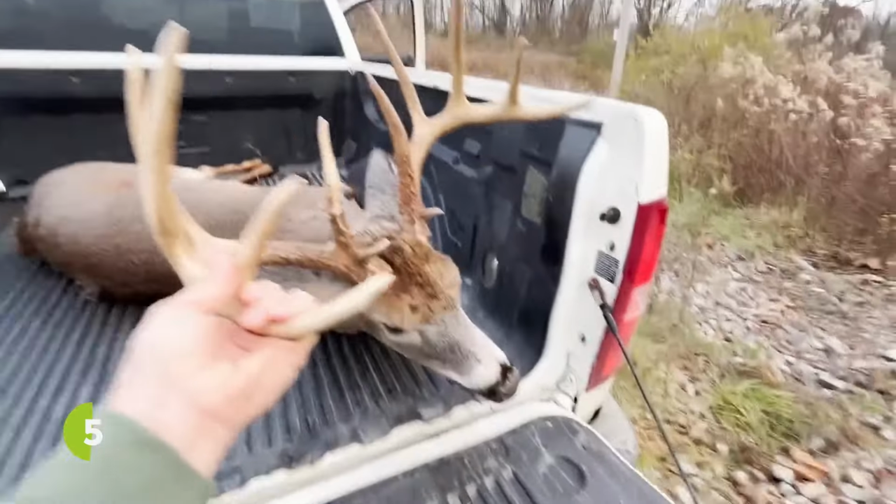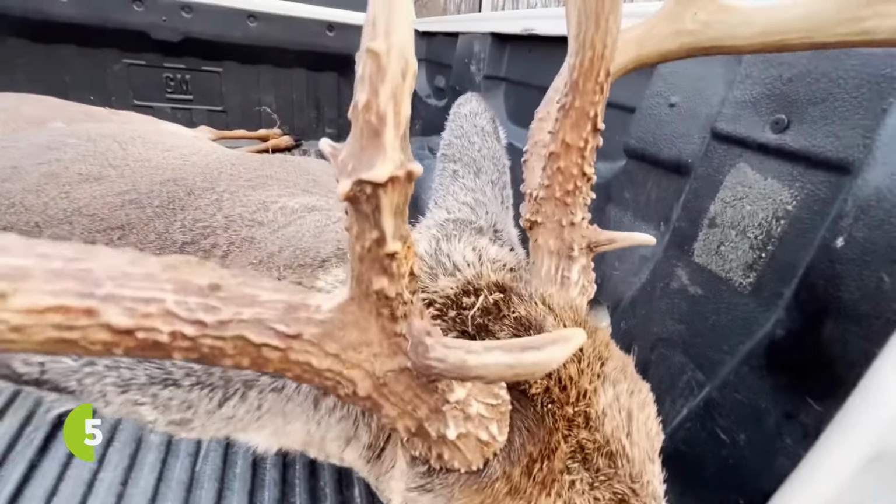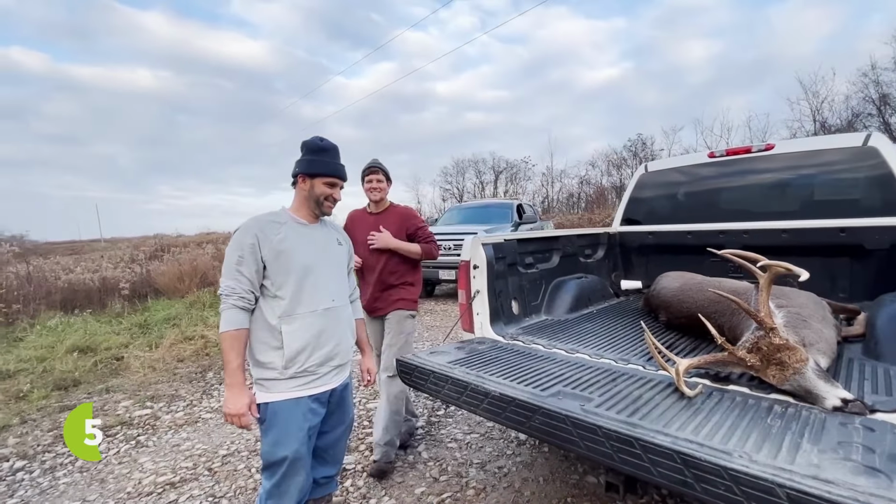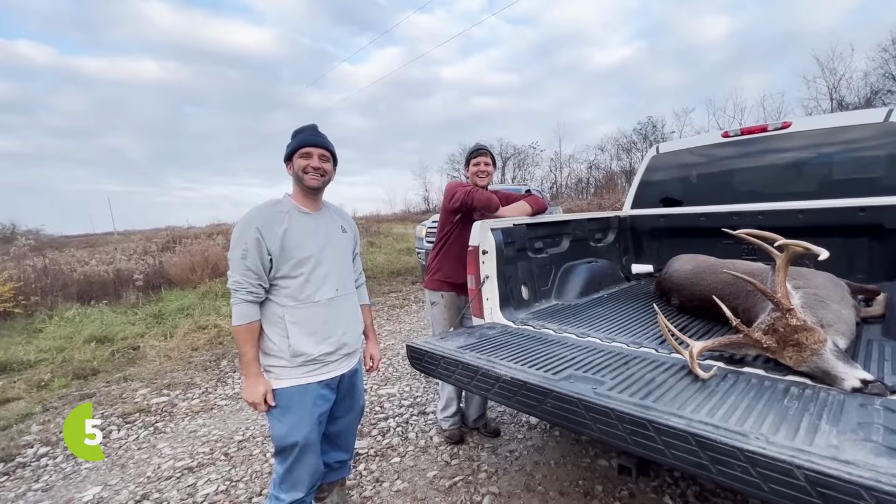Being able to close that story again for a hunter that would have lost the deer. He could not find it, coming in there and knocking that thing out. That's cool. What do you think of the drone? Yeah, that's the way to go, huh?